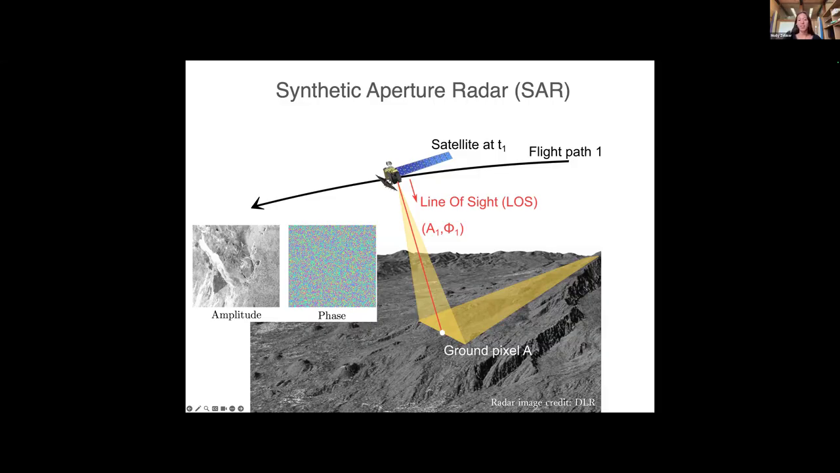The way this technique works is the satellite flies over an area of interest, sends out a radar pulse, which travels to the ground at pixel A that we see here, and then comes back to the satellite. The received radar echoes contain two values, an amplitude, which you can see in the grayscale image, and phase, or phi, which are stored as single look complex radar images.